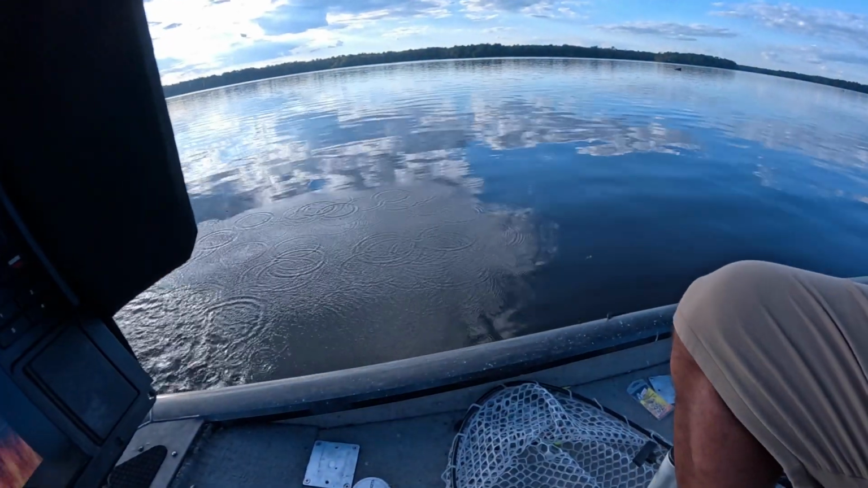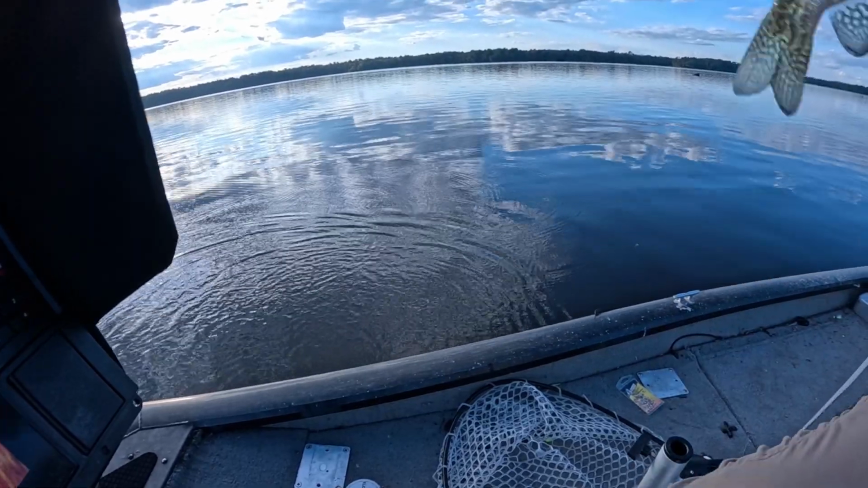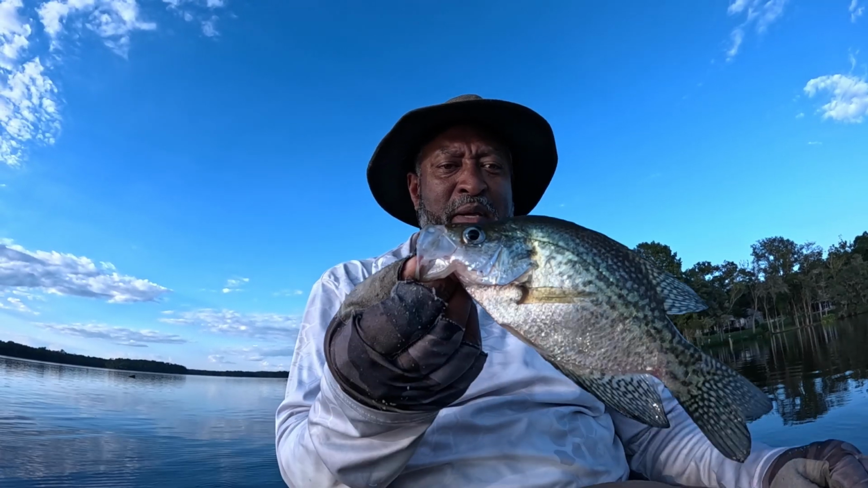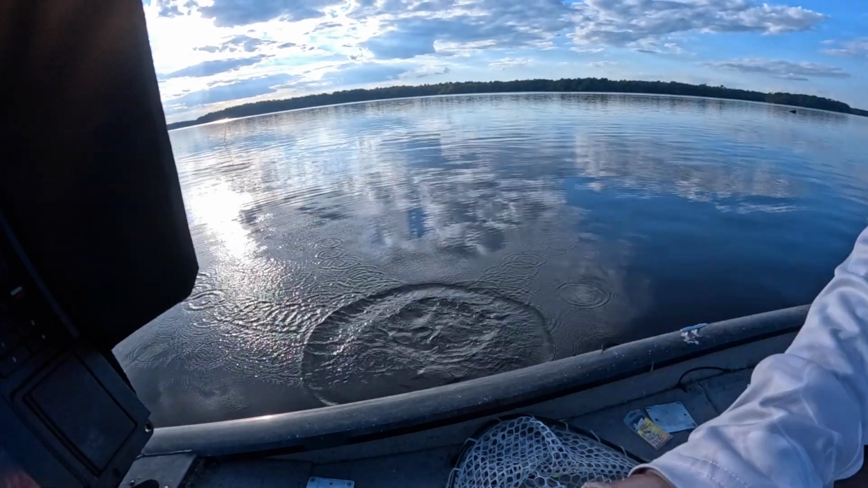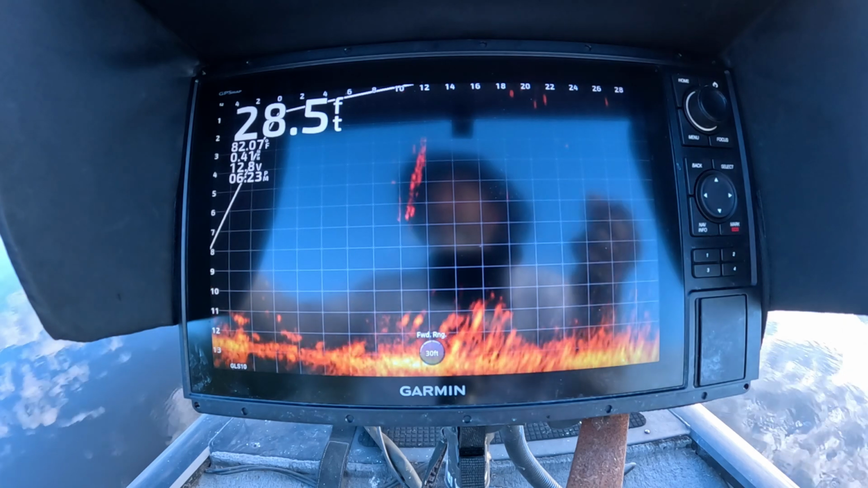Yes, sir. Nailed him. Don't think he's a keeper, but he's a nice fish, folks. Let's see here. What? I got a fly in this boat driving me nuts, guys. Little bitty one. I'm gonna toss him back out there, give him another chance. See you, little buddy. Got us one or two right here, 16 foot out.